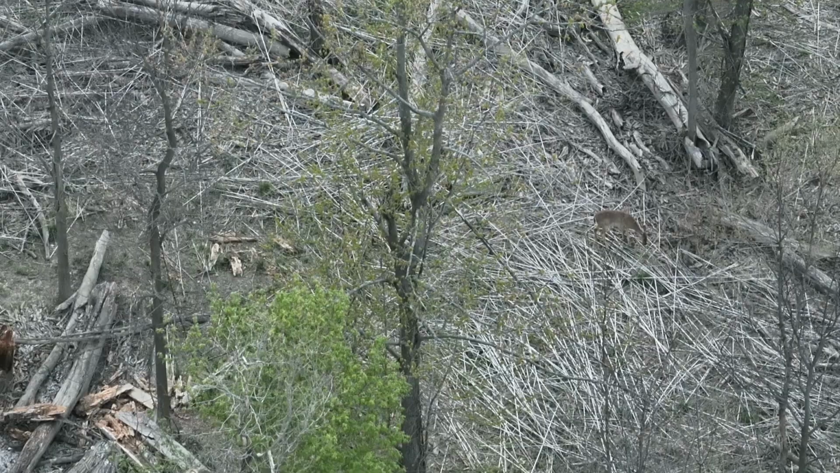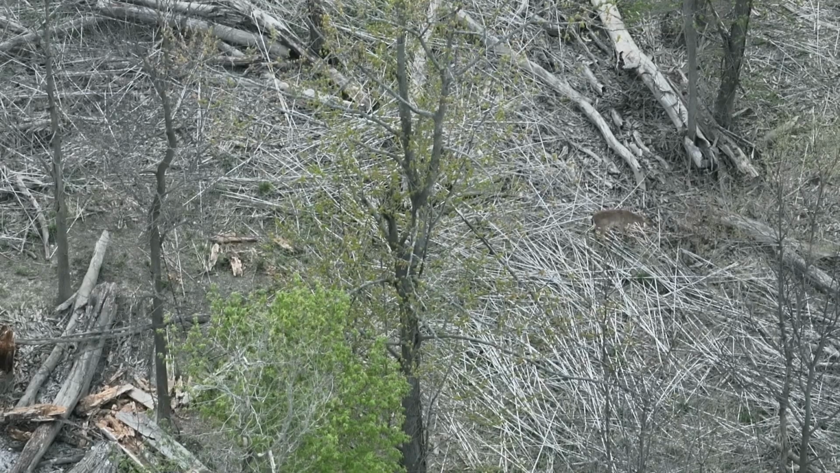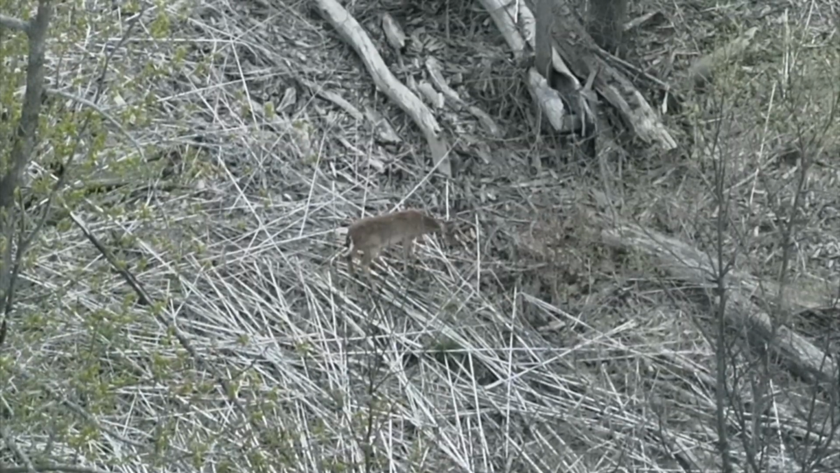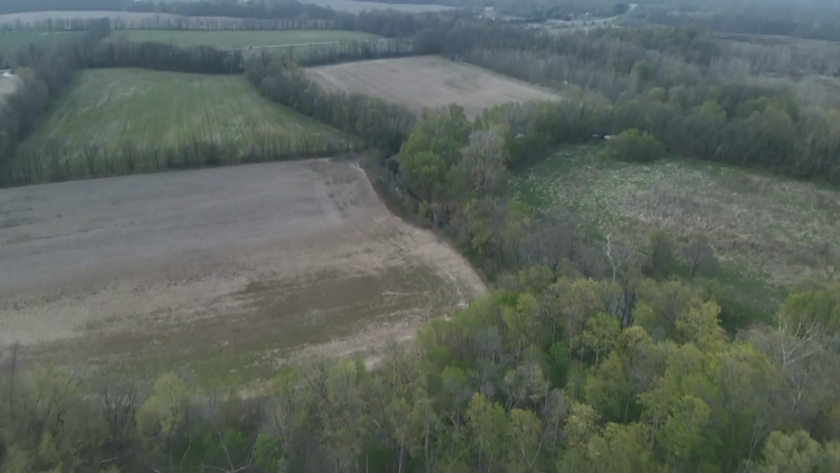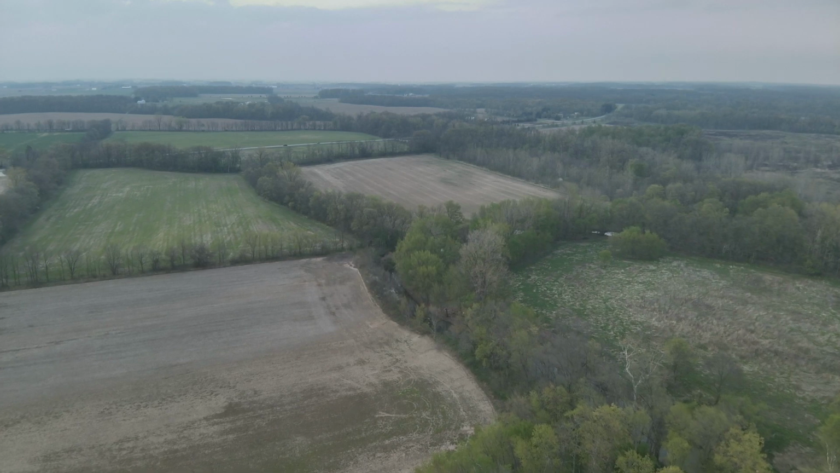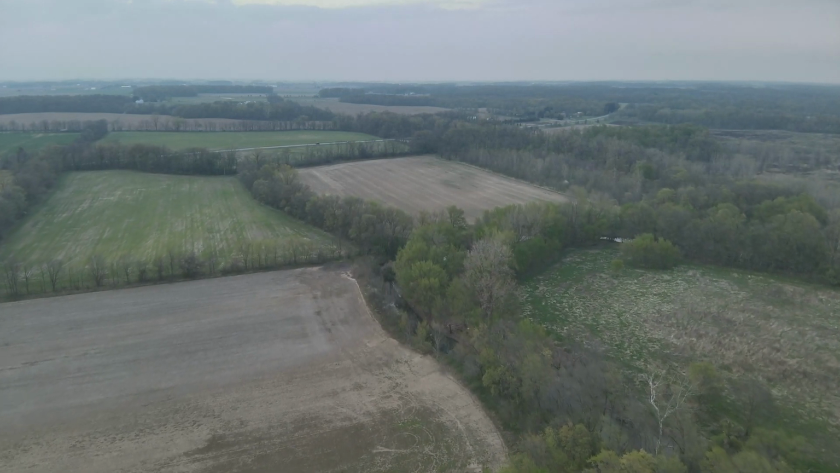I don't know what the shooting lane is right here, but you might even be able to get an arrow through there. Not really sure. But that blind was probably in the right place. Zoomed in on this deer. It's a nice looking deer. And then it started to sprinkle a little bit more, so I headed back to the launch site.